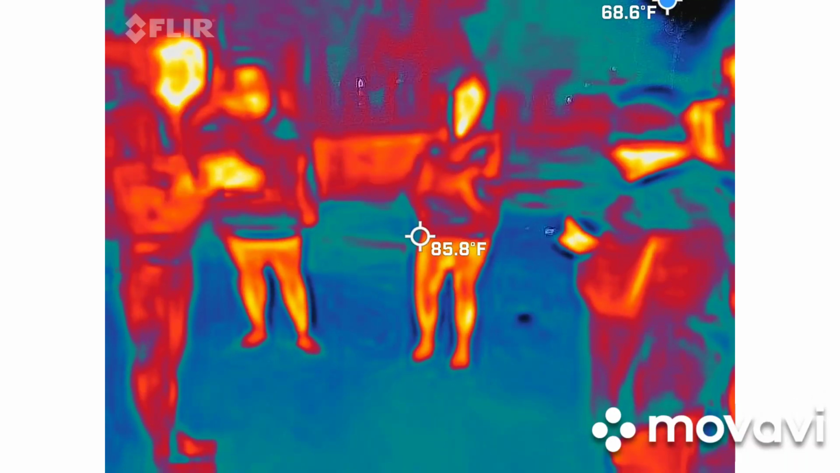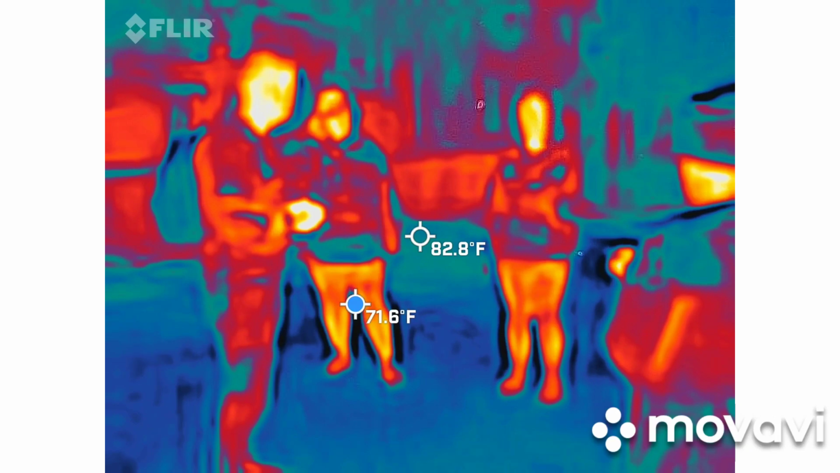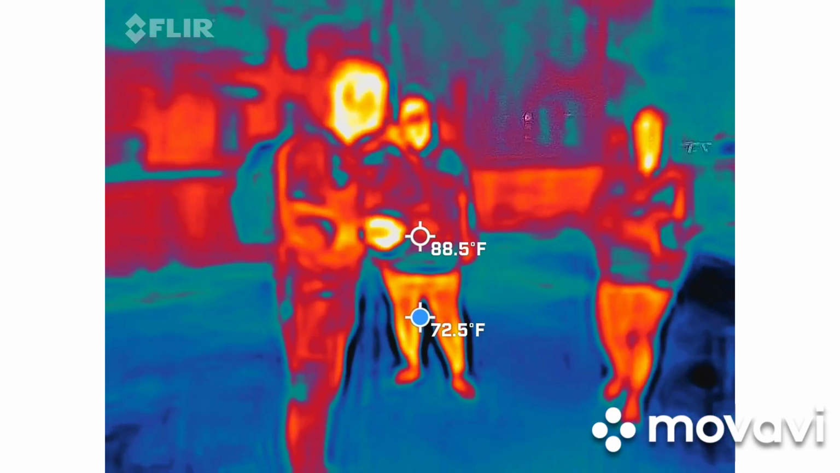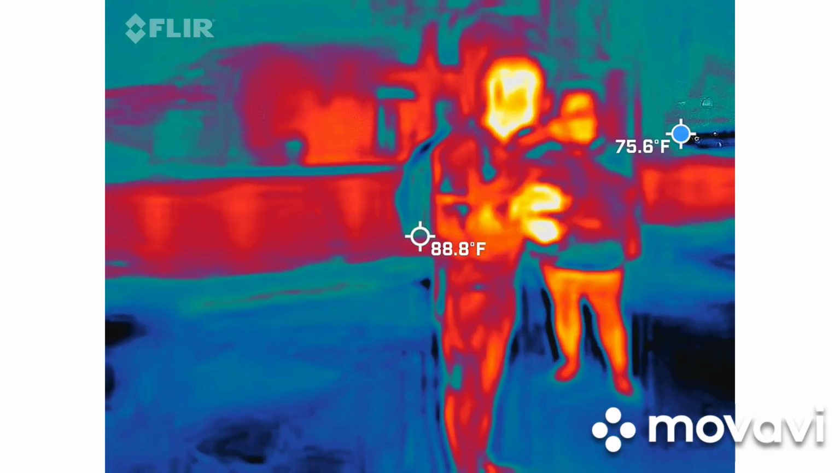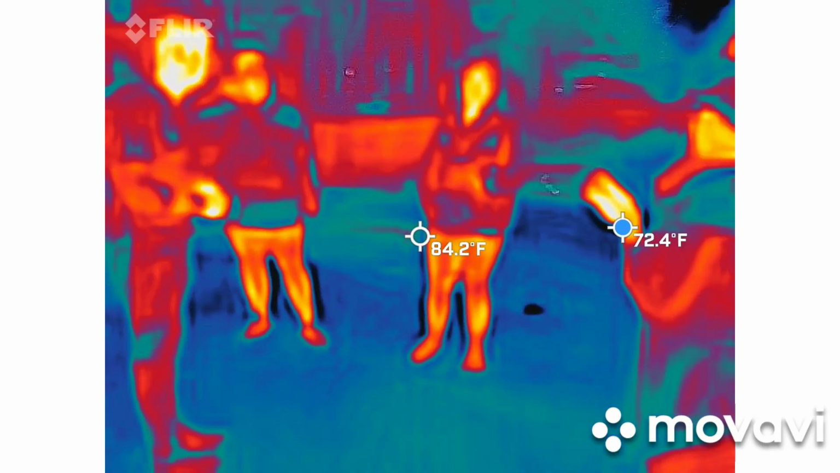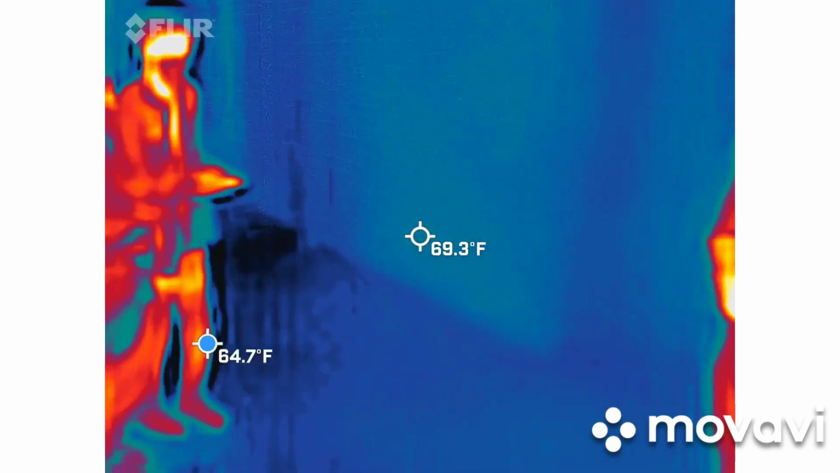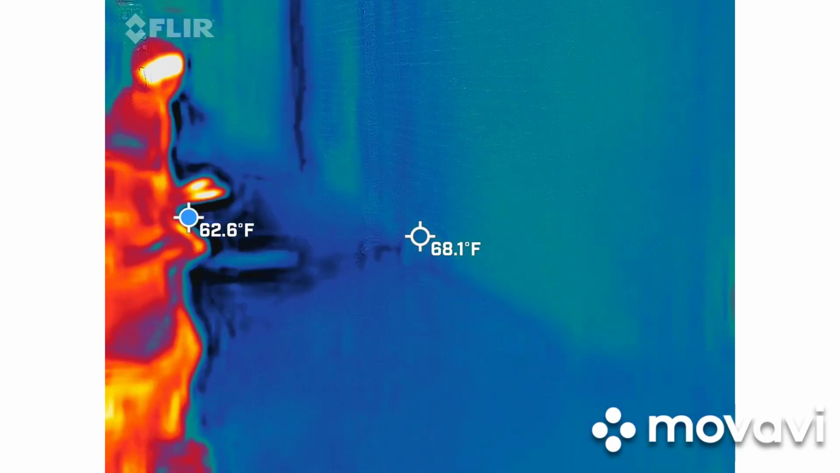Update on the camera. The thermal imaging camera is now working. So we took about 66 pictures with the full spectrum camera. I will get those back to you, and hopefully, fingers crossed, that thing will work for us all night long. Be able to get you guys back to the thermal. We're going to go ahead and hit that red square now to save what we have.